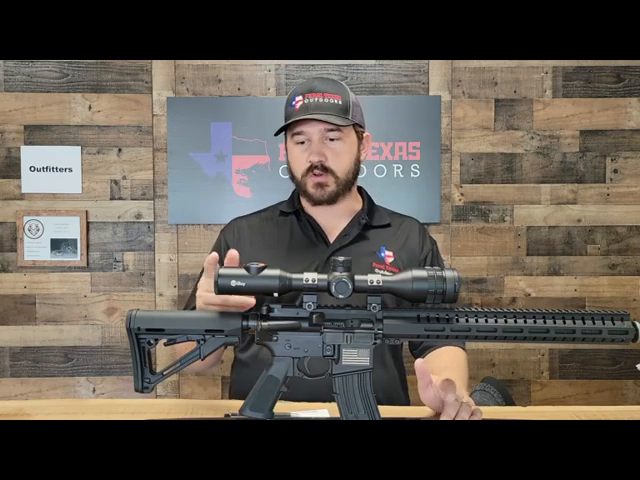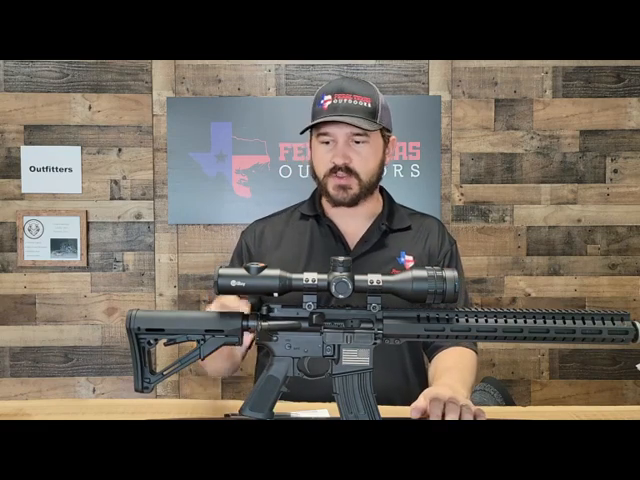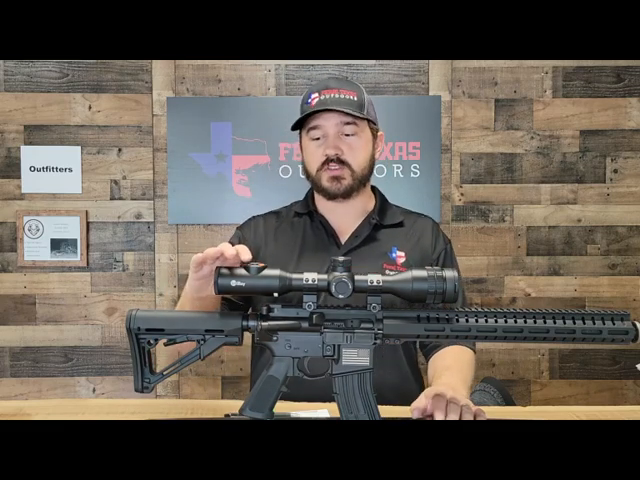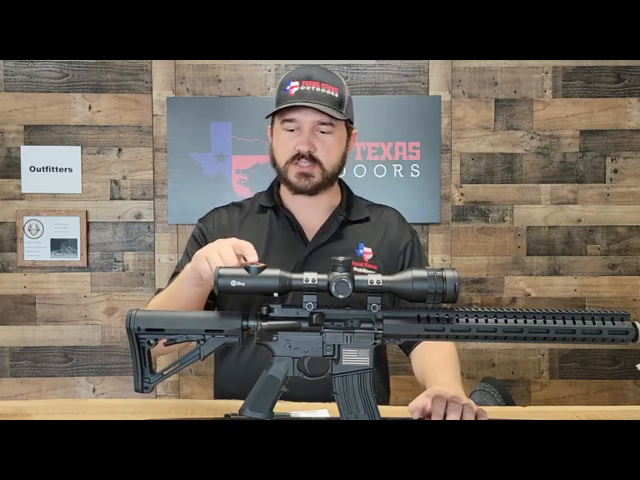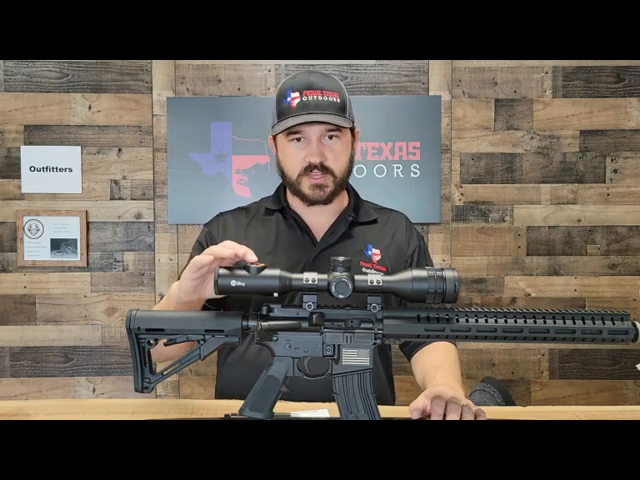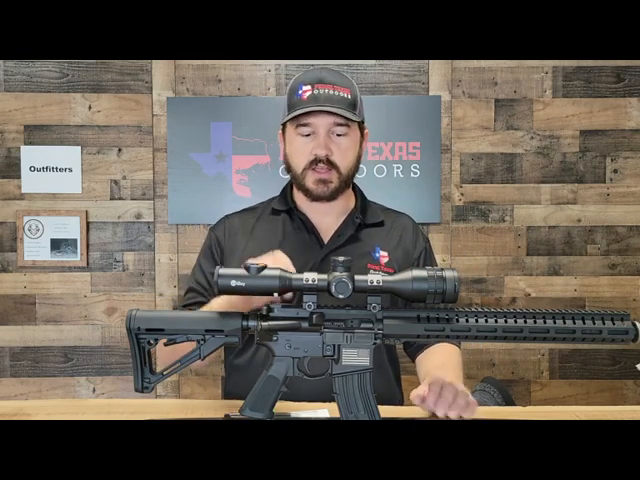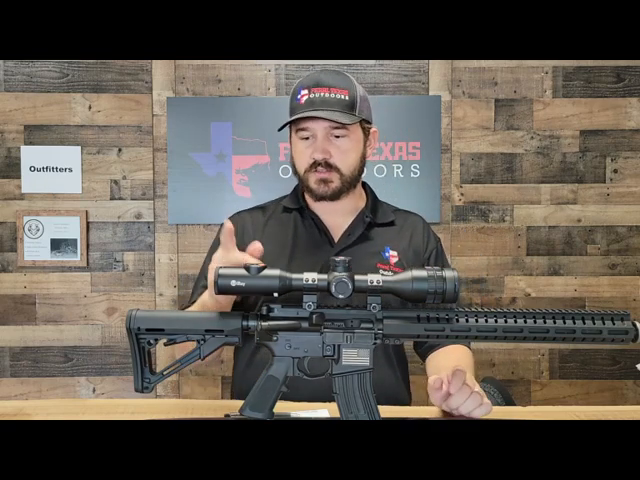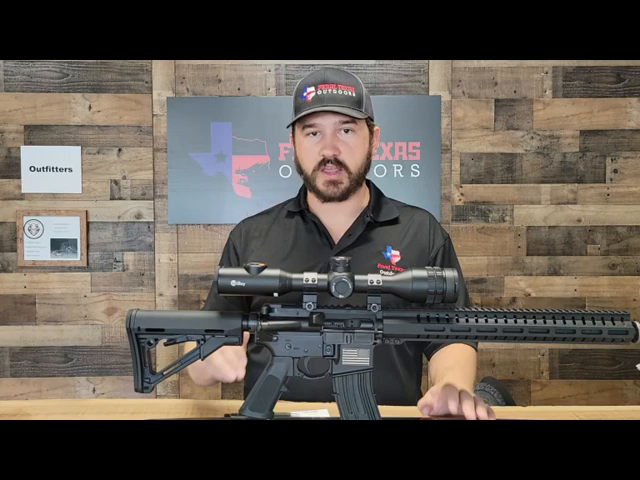And then recording. It does not have audio, but does have internal video recording right here at the eyepiece where you can press here and do your video recording. You actually do your palette changes up here as well. Pretty much everything's right here at your fingertips, as well as your turn dial. You don't have to worry about your zooms, your palettes, your recording, everything's right there in line.